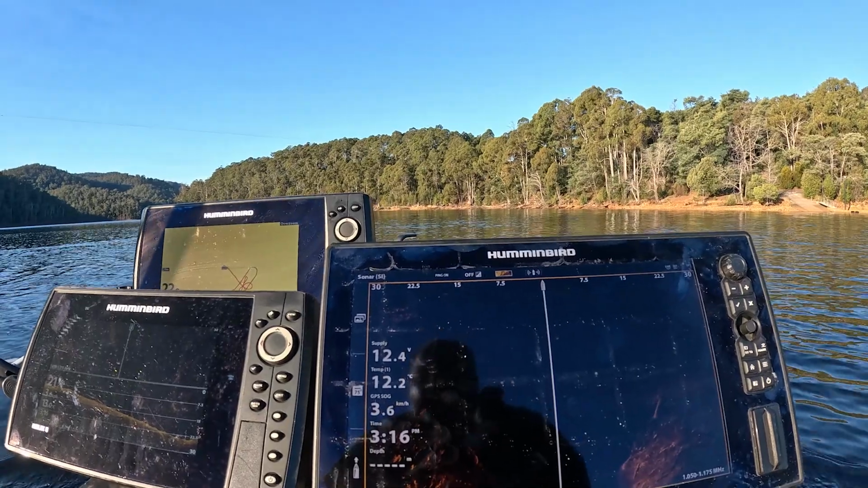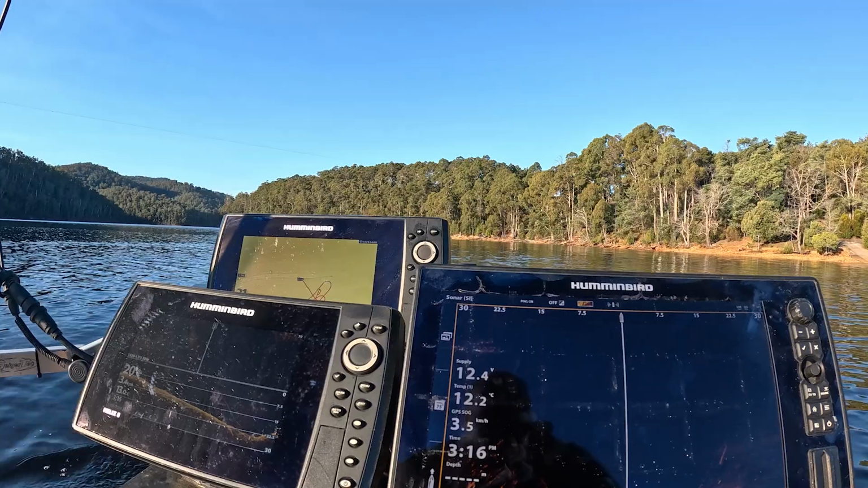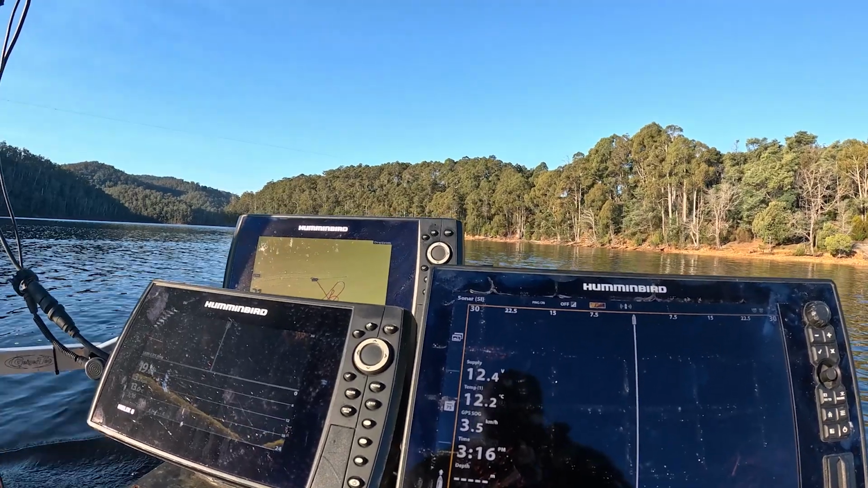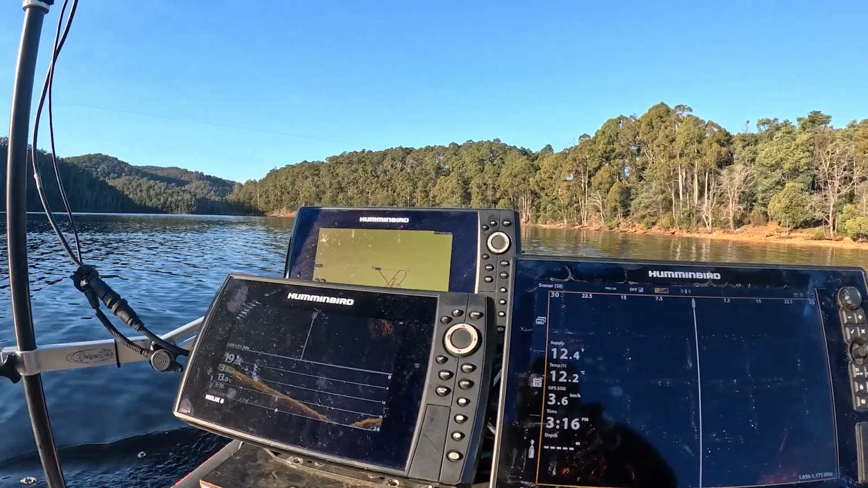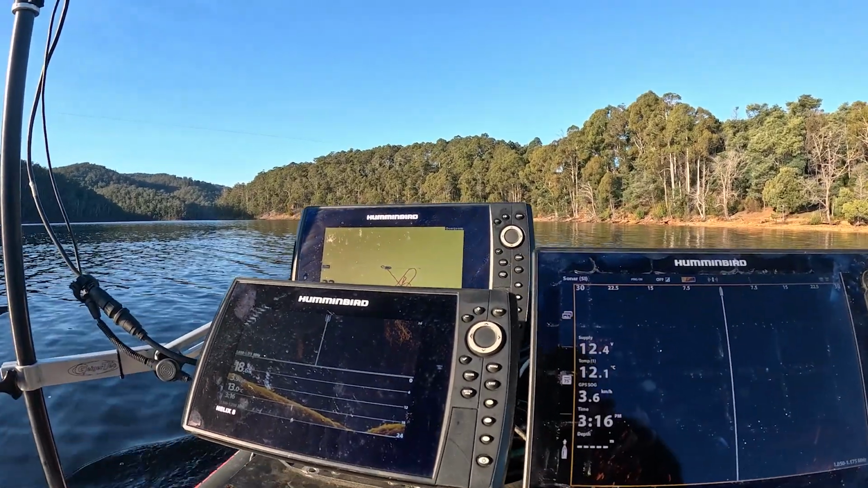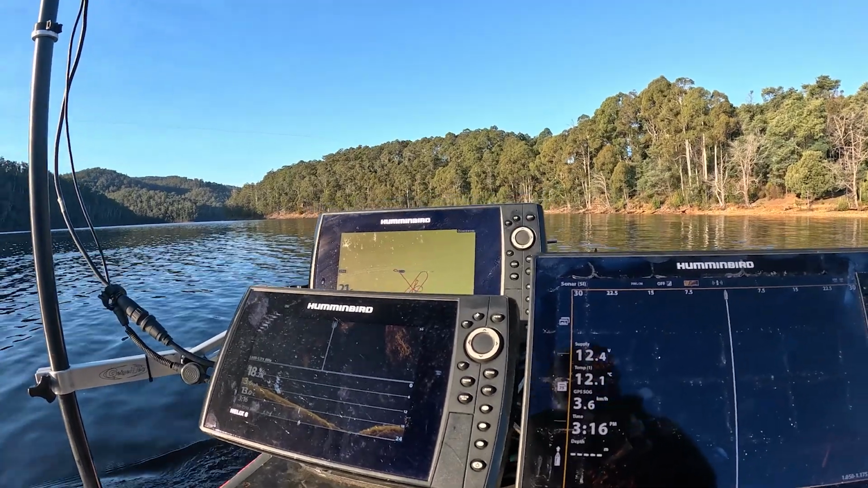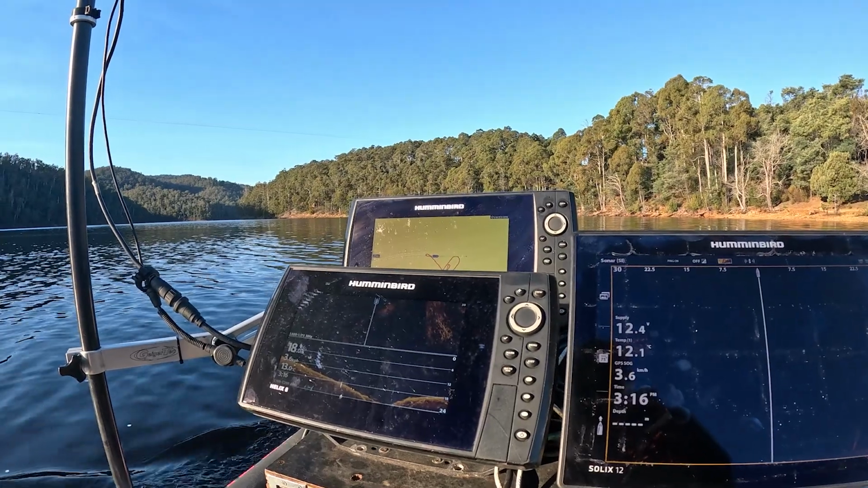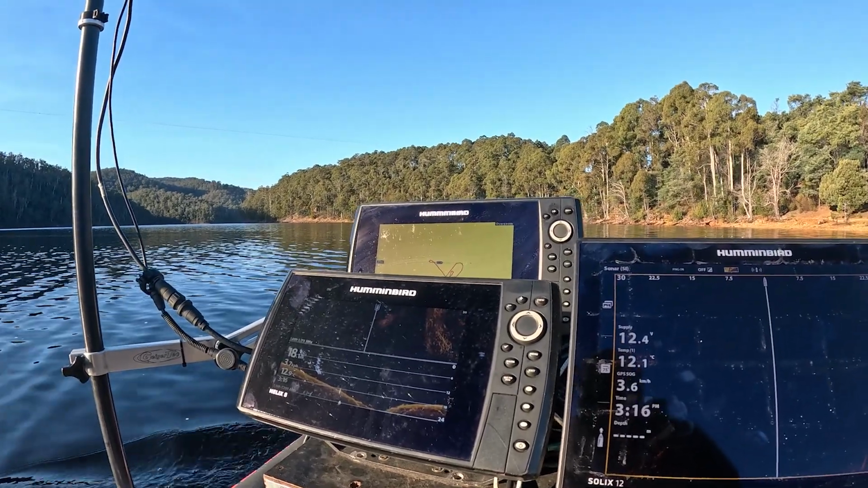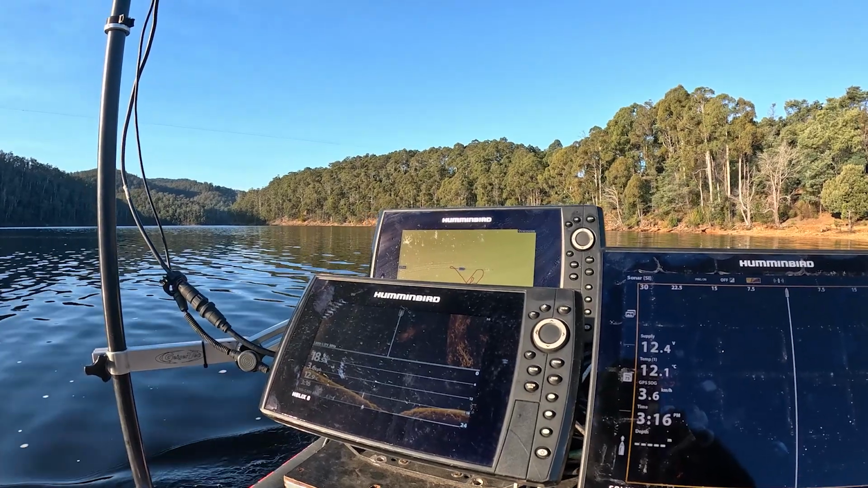Well, this is my last waterway to check in Tassie. I picked a nice one. As I said, I have been here before with Jason and my wife, and we did search this, but at that time we only had the Helix 8. So I was pretty confident at the time. Now we've got this new equipment. Let's see how we go.